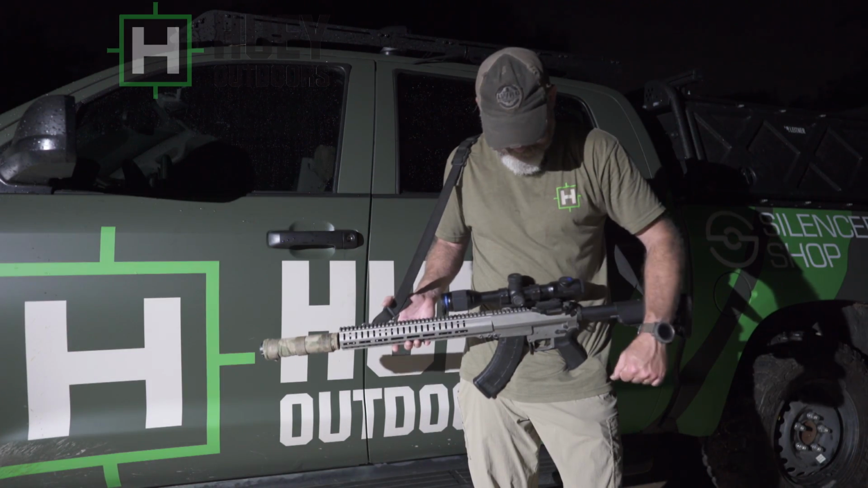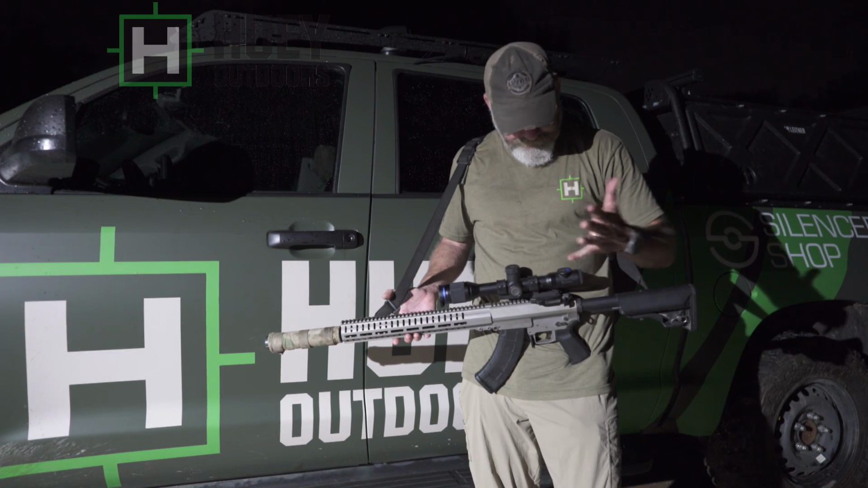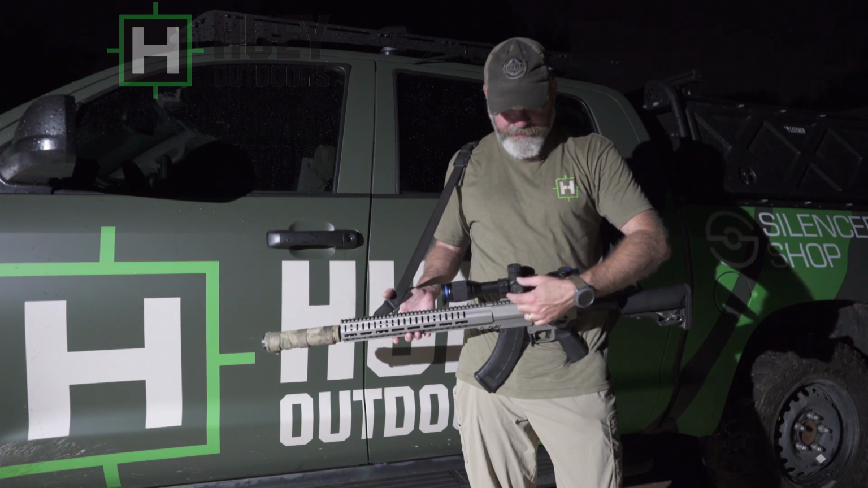Easy to use. I like the menu system. It's basically the same menu system, but you use this turn knob.